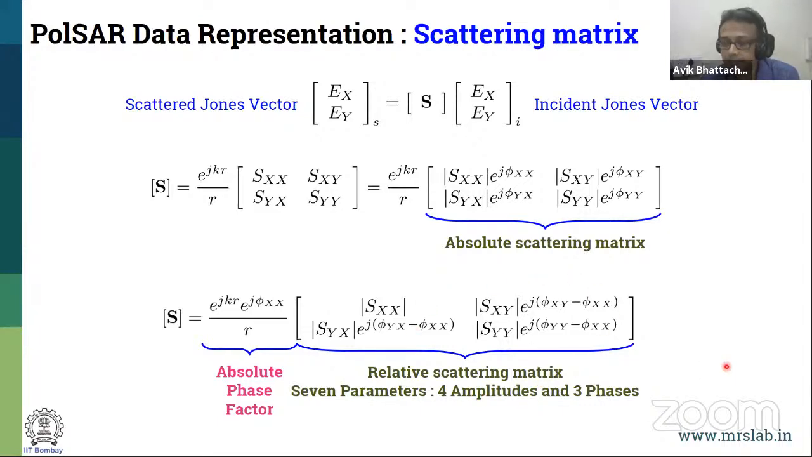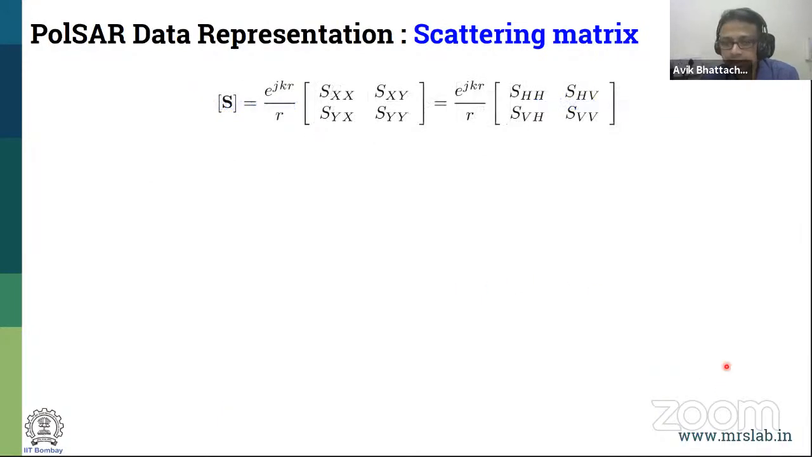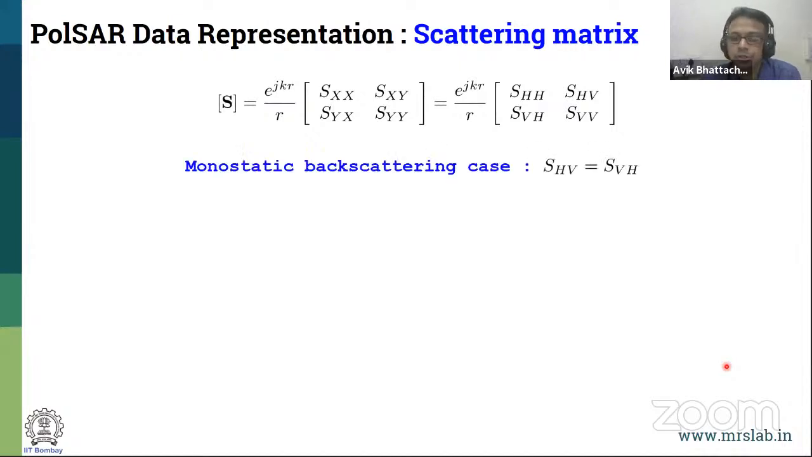There are some assumptions which can be made regarding the monostatic case. That means you have the transmitter and the receiver at the same place. In monostatic condition, the off diagonal elements, sending a V and receiving an H, or sending an H and receiving a V, can be considered to be equal under certain constraints, which is fulfilled for any kind of Earth observation cases.